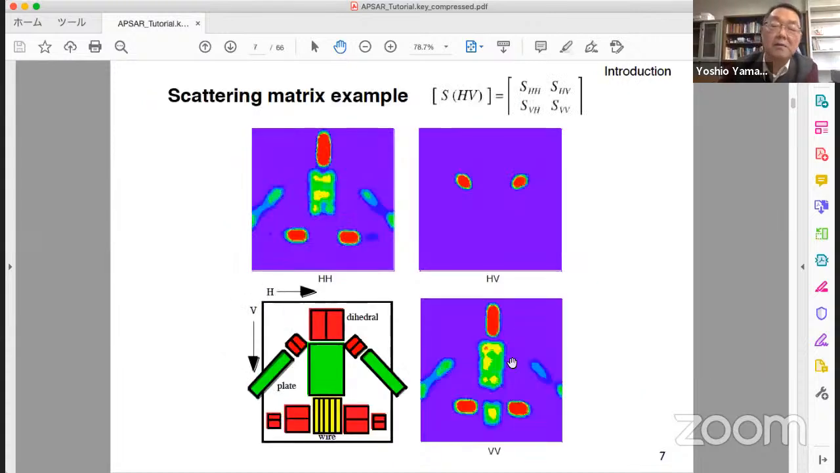Let's take an example. We have HH, HV, VH, VV channel coefficient. Suppose we have objects like this.